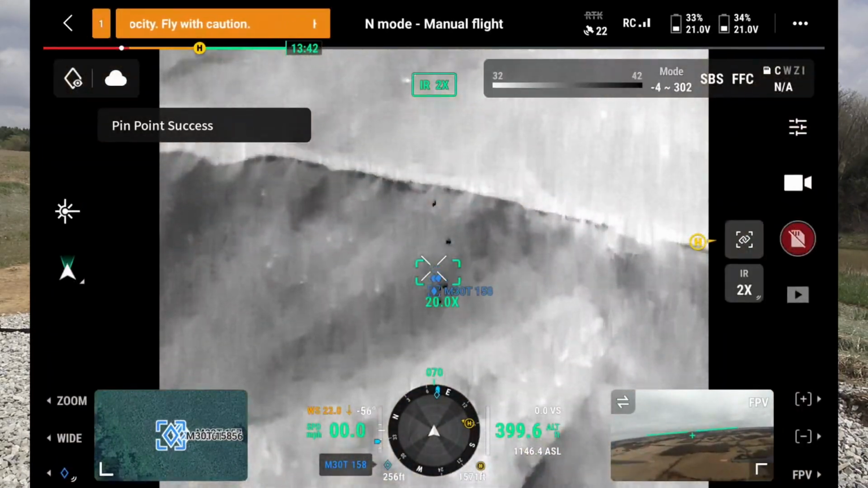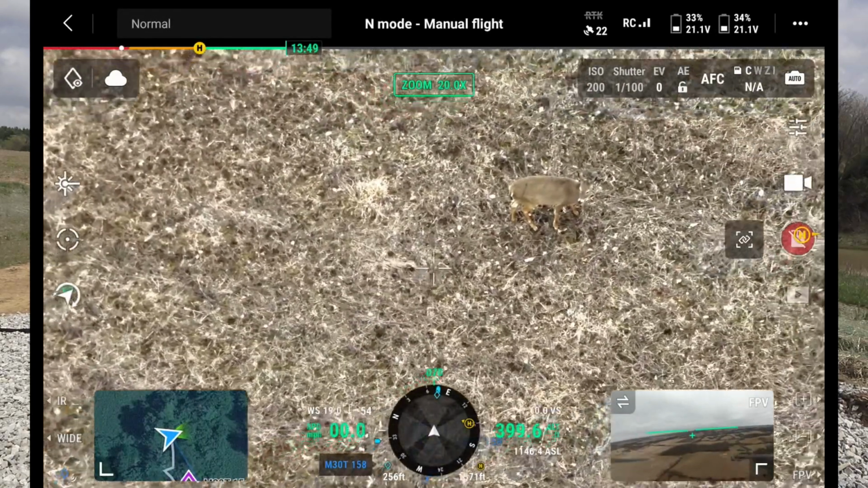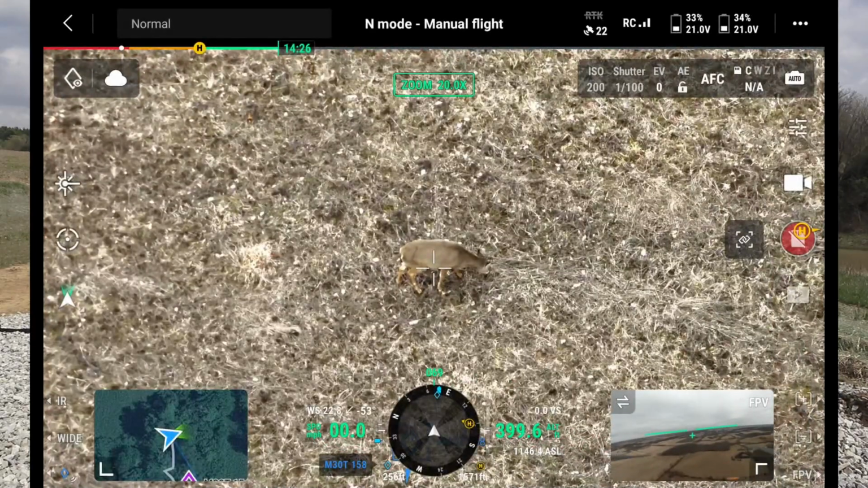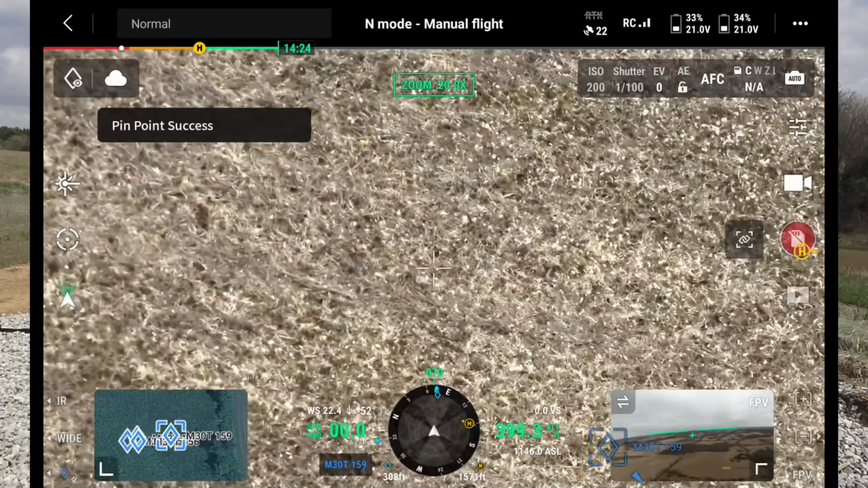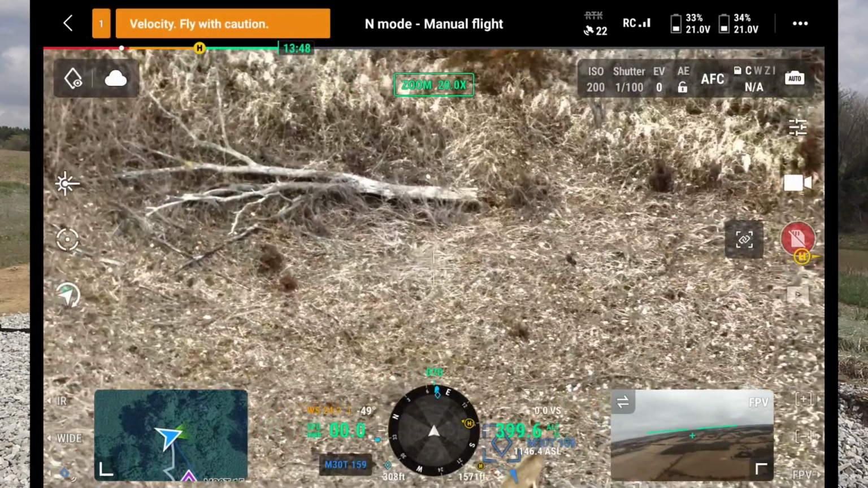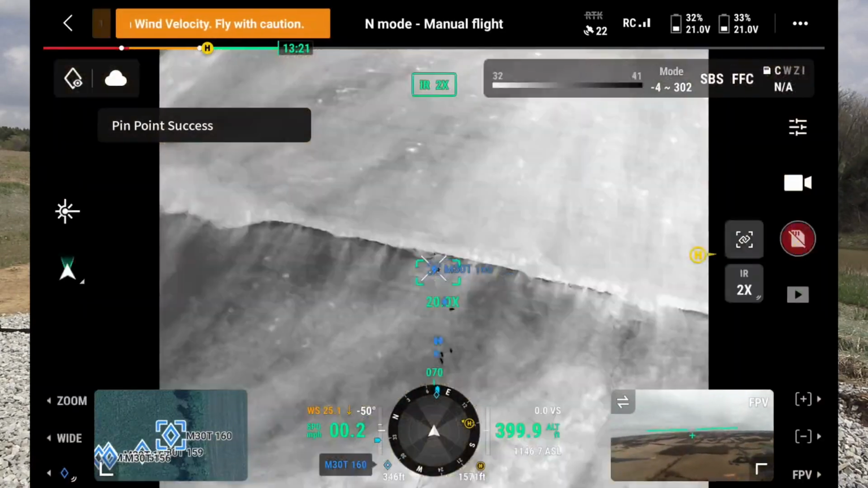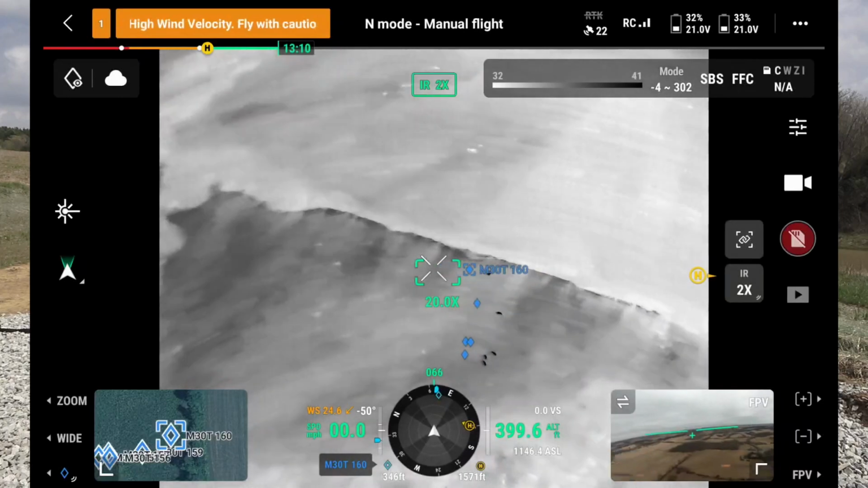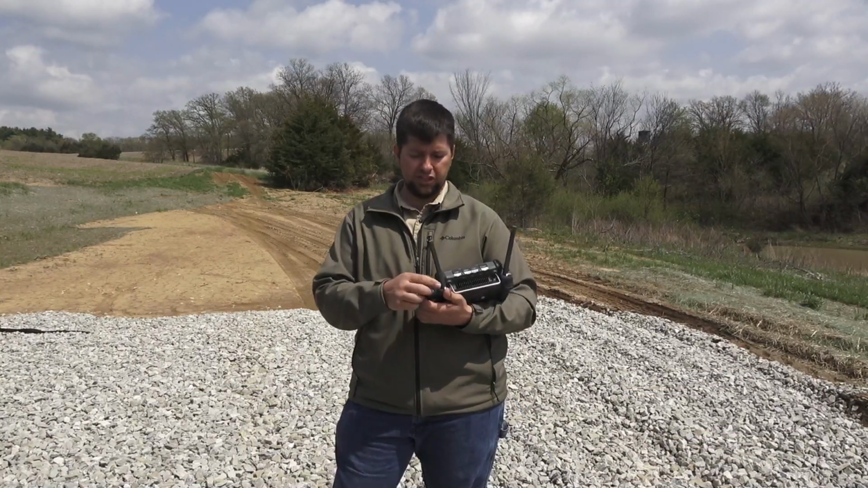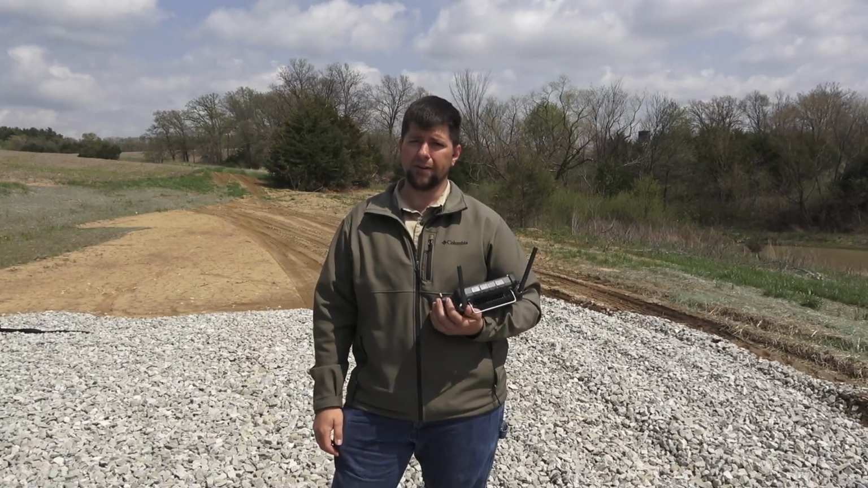every deer was bedded. Ideally, we do these surveys during the day while the deer are bedded so they're not moving around as much. It makes it a lot easier to count and not double count and all that good stuff. But then we'll be able to go back and see exactly where the bucks were bedding, where the does were bedding, and also use that information to improve habitats, create more areas for deer to bed, to spread them out across your property. So those are just a couple things that we do with the technology.